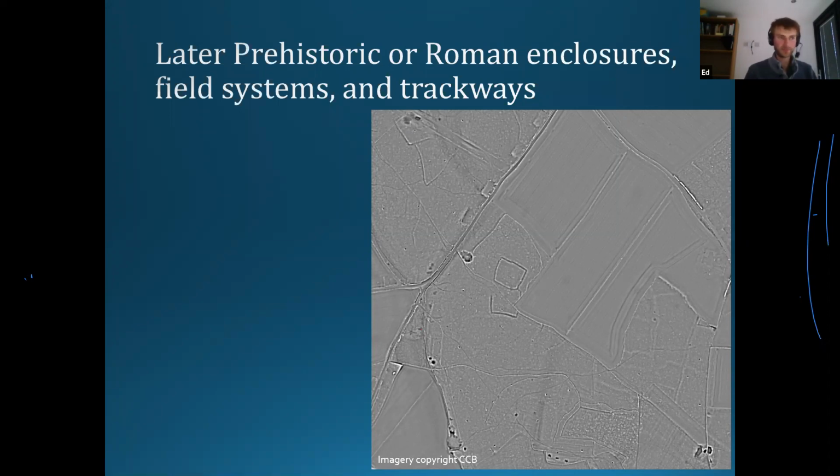Whilst we can't date them from the LiDAR data alone, we can only look at their sort of morphology. What shape is it? What size is it? What does it look like compared to known excavated examples of archaeological enclosures? And so we're pretty sure that these are either late Iron Age or Roman in date, presumably rural settlement of some sort, so lower status than a villa, some kind of rural settlement where some farmers are living, probably.